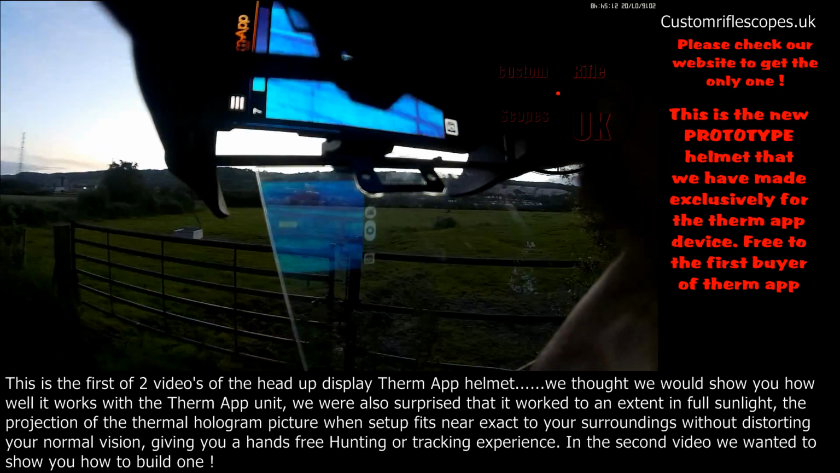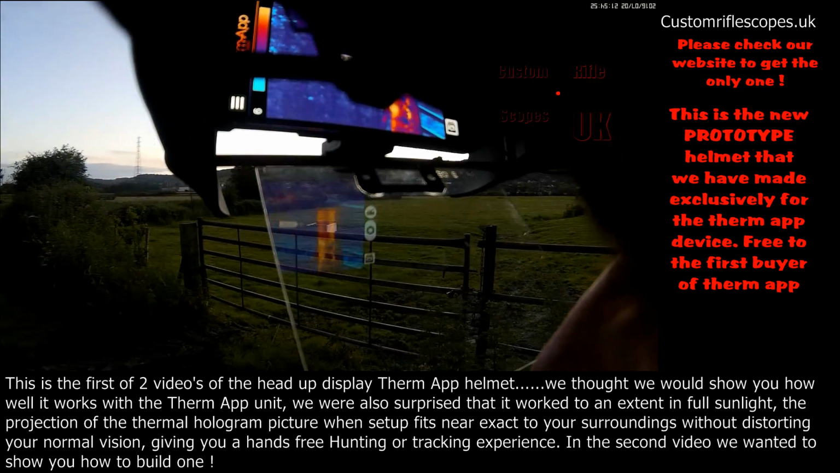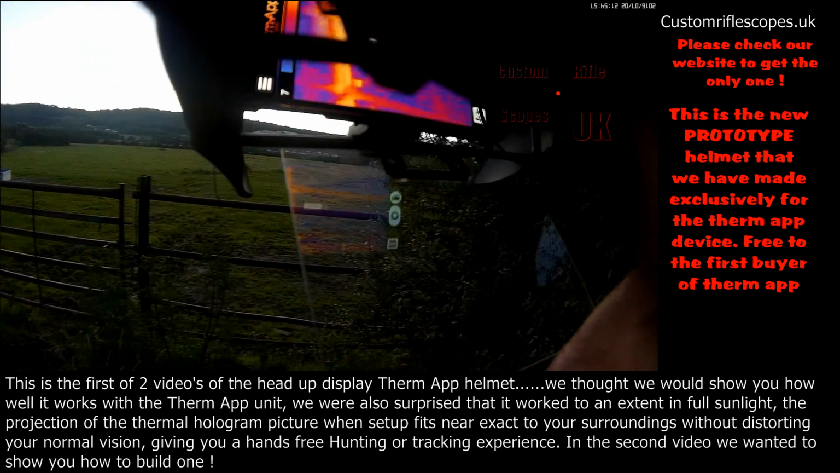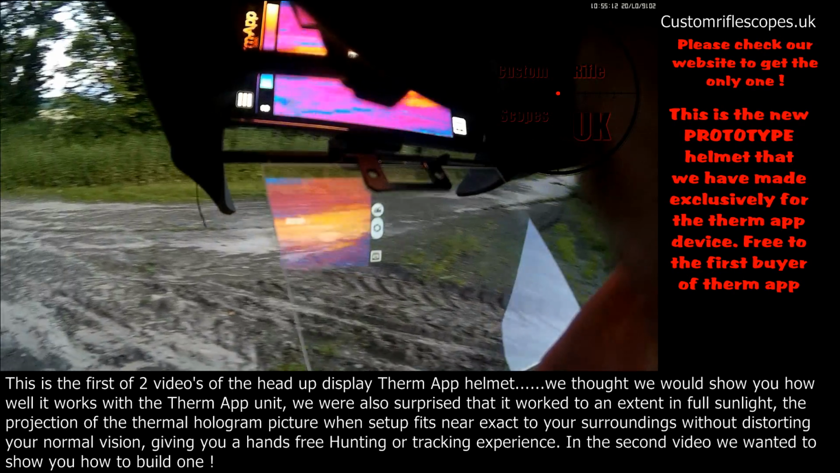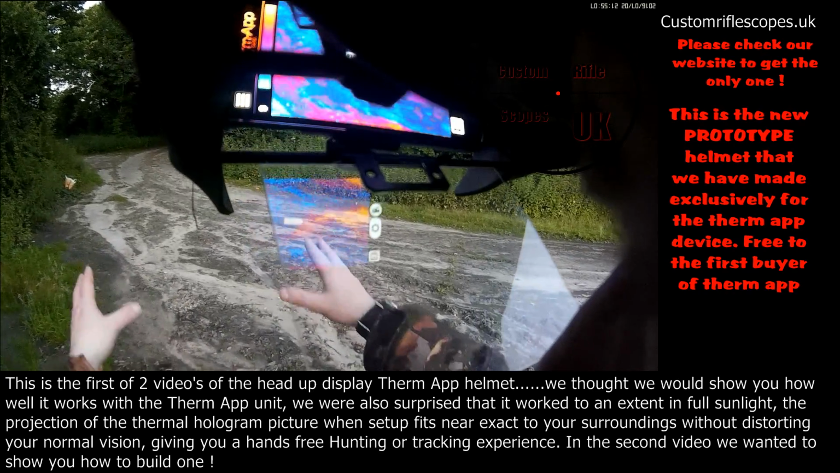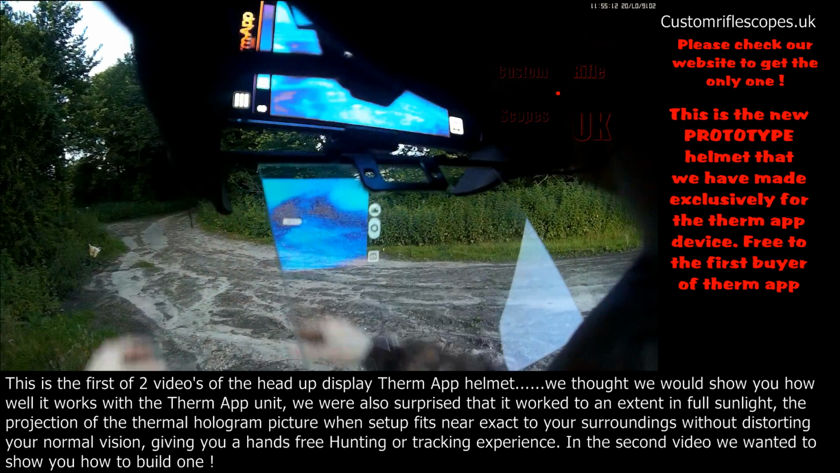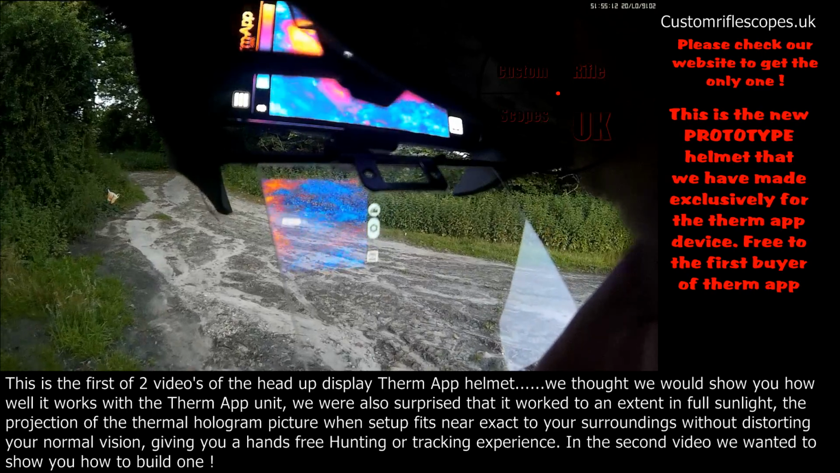Fantastic. So there you go. And as you move, pan around, you can see everything move around. Now at the moment everything's irradiated because of the sun today. It was quite hot. And as you can see, there's the path. I don't know if you can see it on the screen, but there's the path, and it's all heated up. It winds off round, and you can see it on the camera winding off round, hopefully.